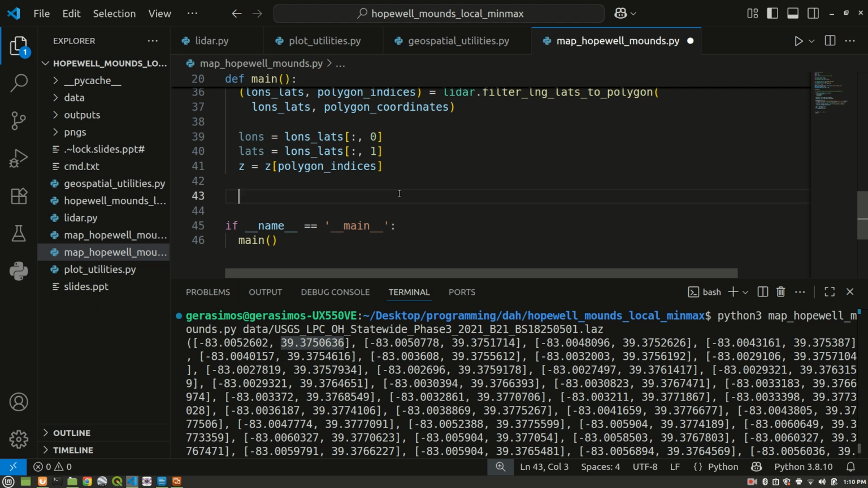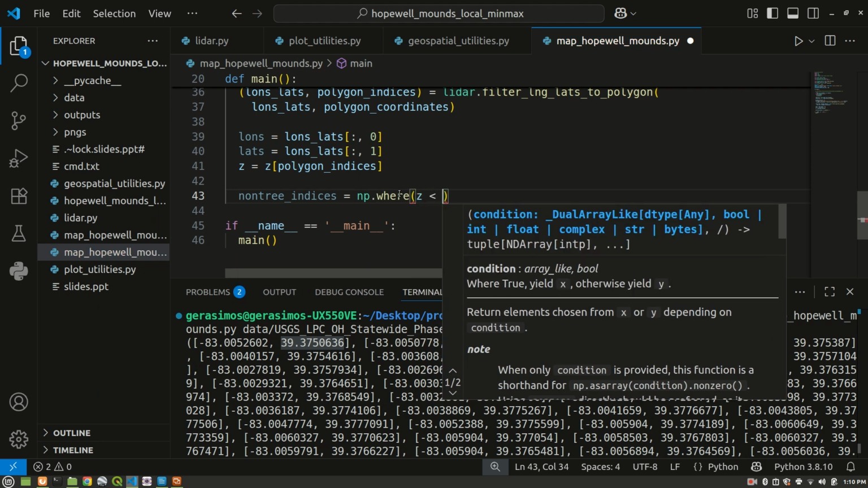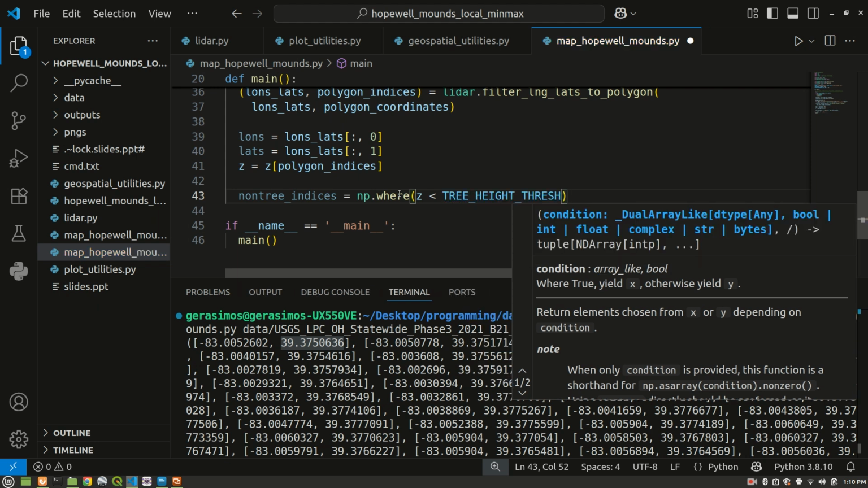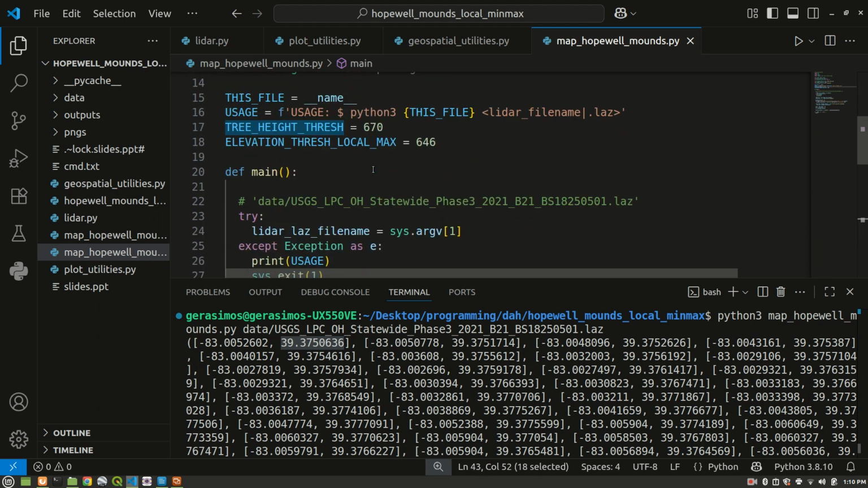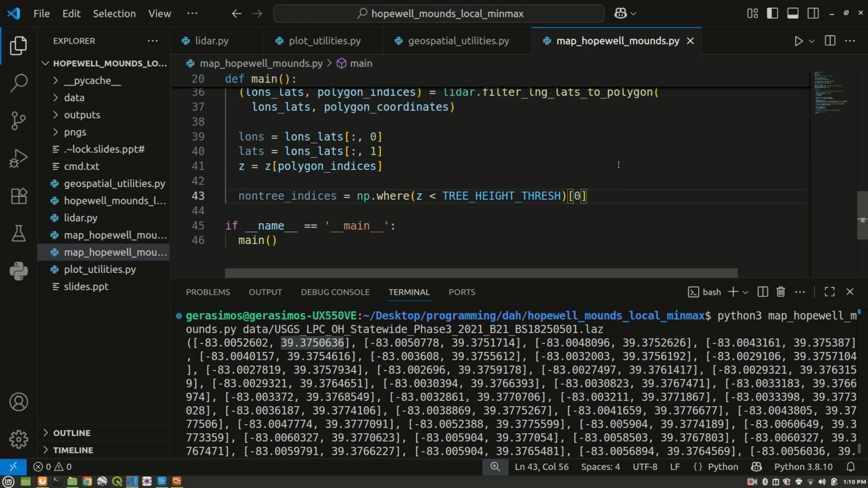So we can say here, non-tree indices is equal to numpy.where z is going to be less than our tree height threshold that we define above. So the tree height threshold we defined as a constant up here, 670. And let's go ahead and use that. Yeah, this should get our indices where we do not have trees. So hopefully we just have the mounds.